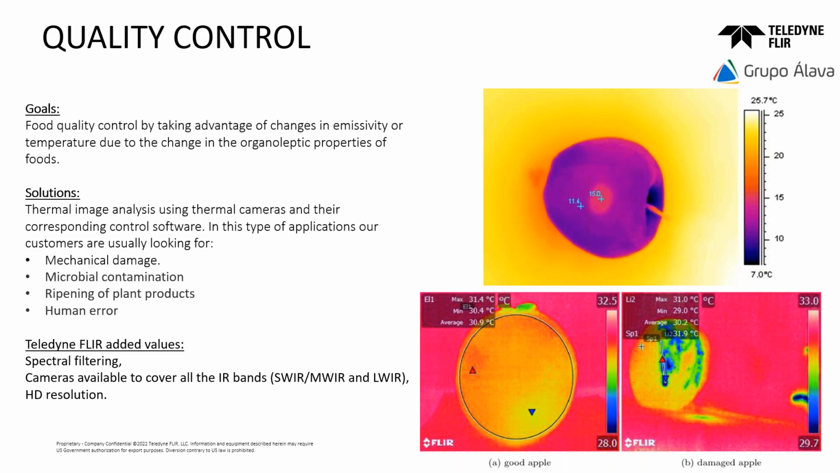As we know, in other bands of the electromagnetic spectrum, we can see how the fruit, the vegetable, or the meat has other properties. If we look at this part of the spectrum, we can see different effects. At the end, the goal of this quality control is to take advantage of changes of emissivity or temperature to see changes in the organoleptic properties of the food.